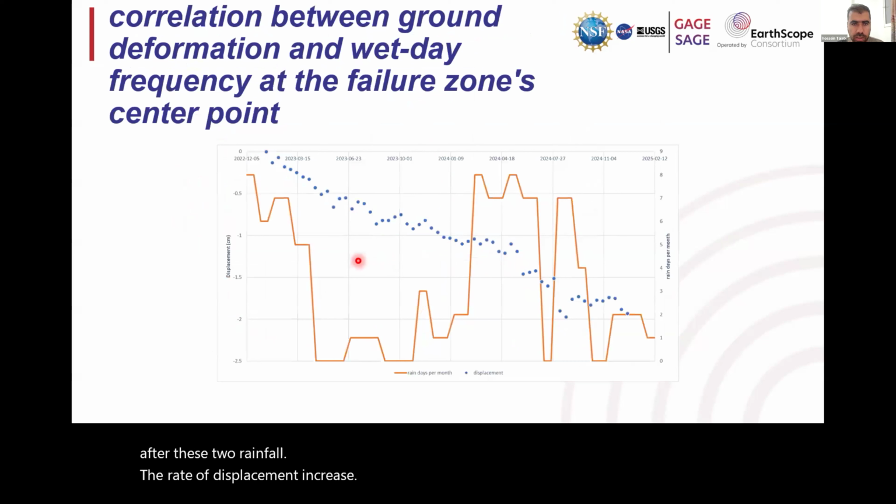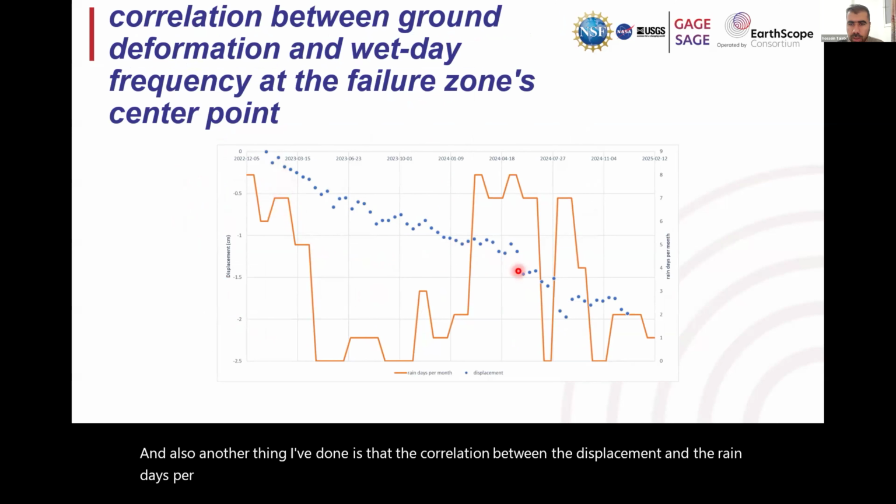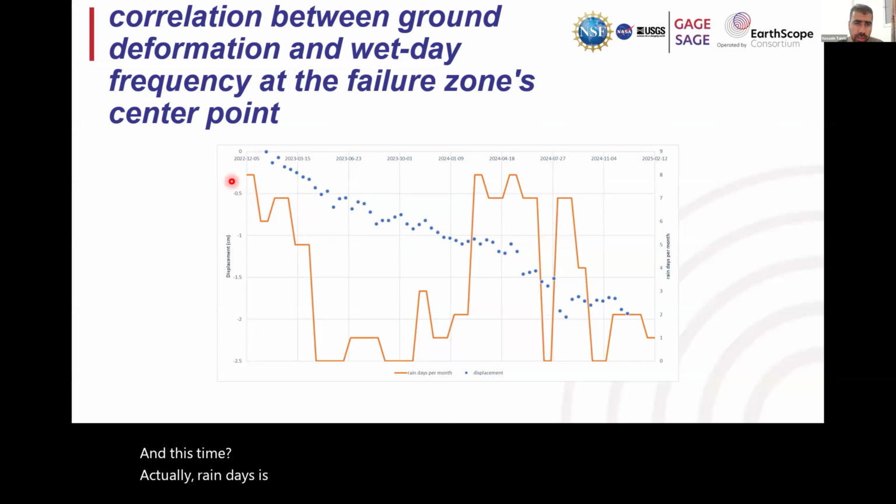Another thing I've done is the correlation between the displacement and the rain days per month. As you can see here, the rate of displacement is higher at this time, because the rain days are higher at this time.